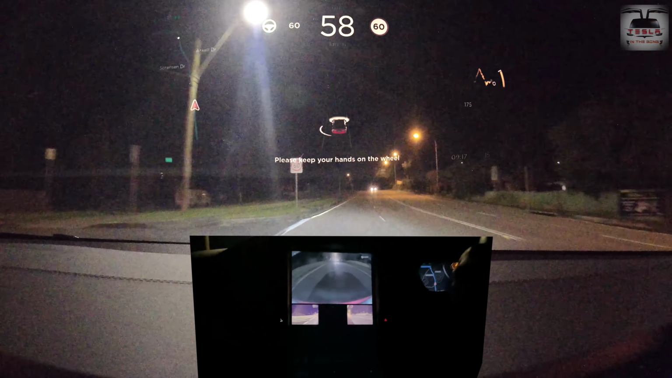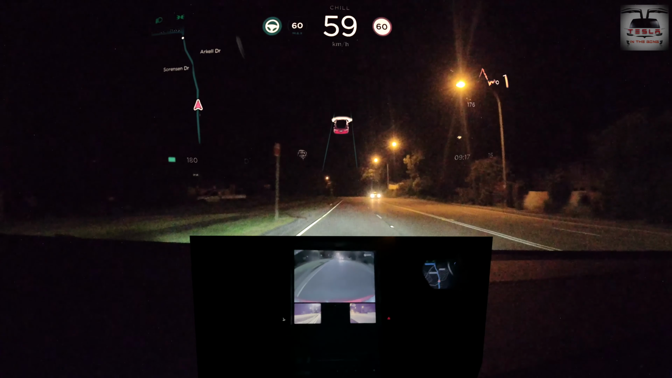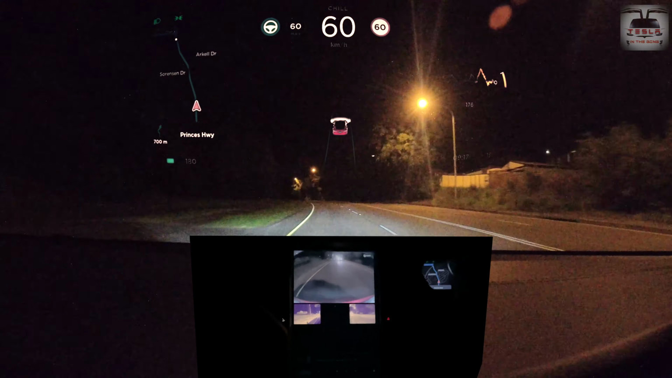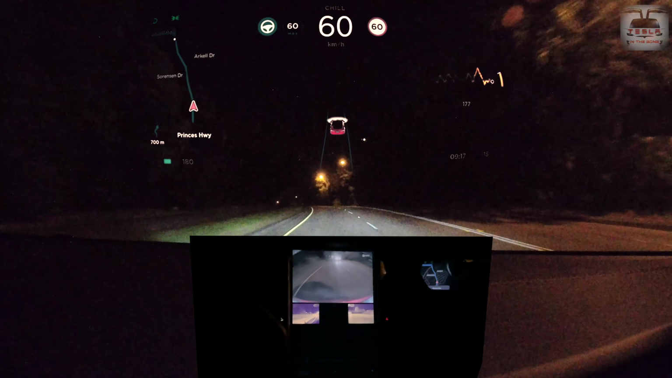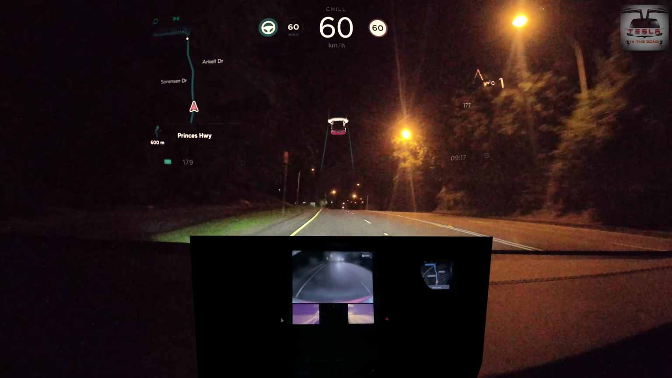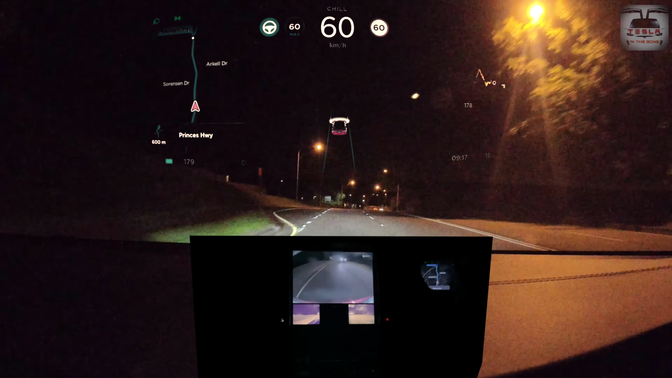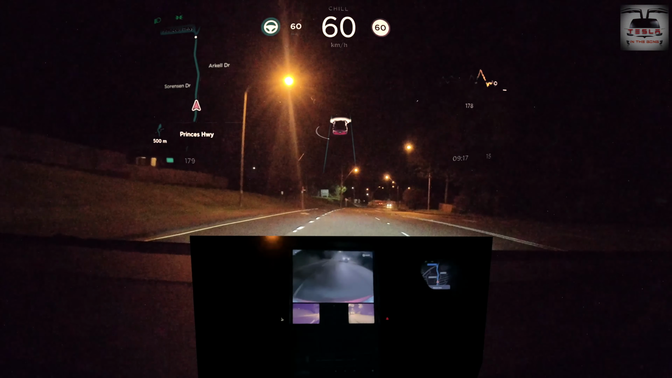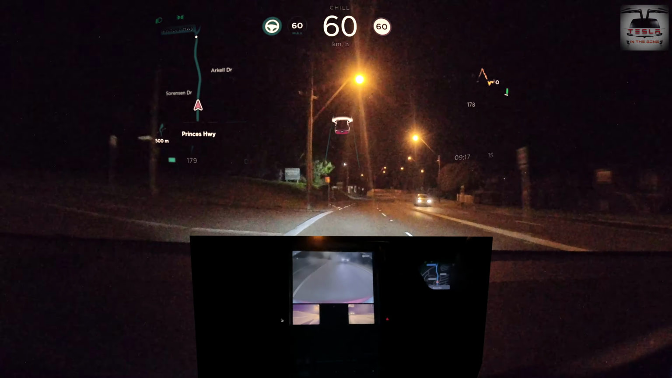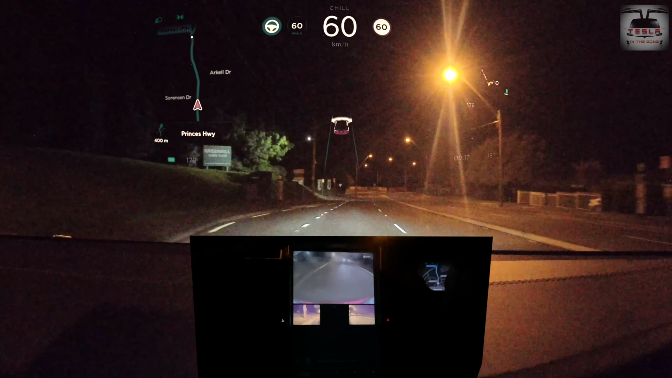You see how close the car went to the center line there on the right hand side. Even now you can see there's a little bit more space on the left side curb on the side repeater cameras, whereas on the right side it's pretty close, and there is a car just trying to overtake me over here. I'm going to let them do. I'm not going to antagonize anybody by speeding up, so we're going to stay within speed limits here.